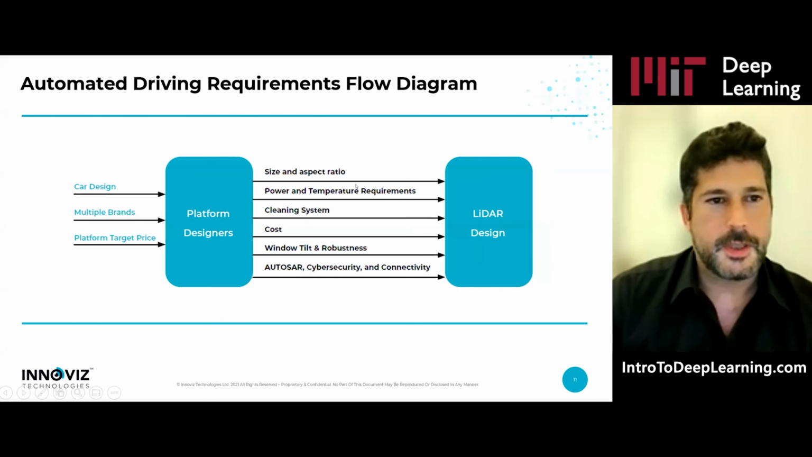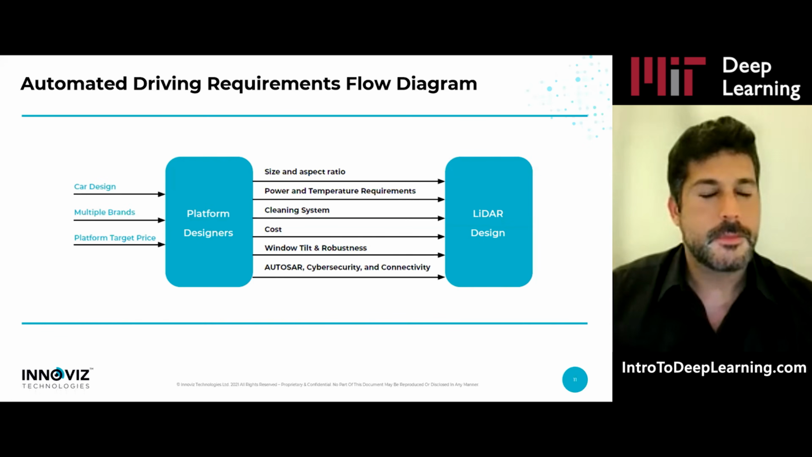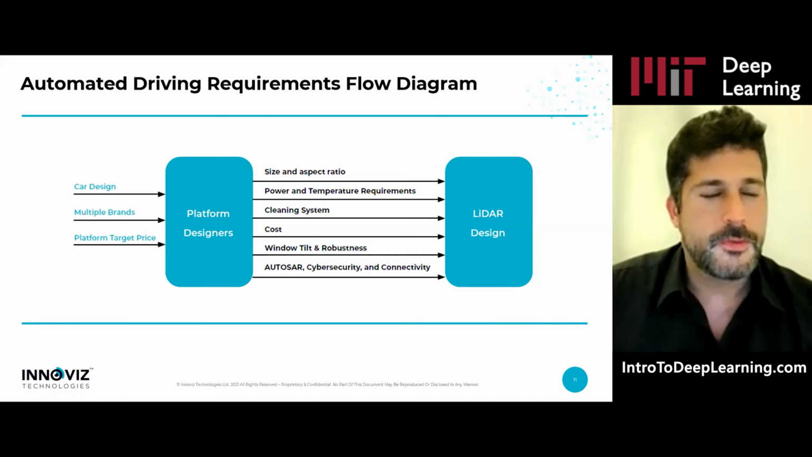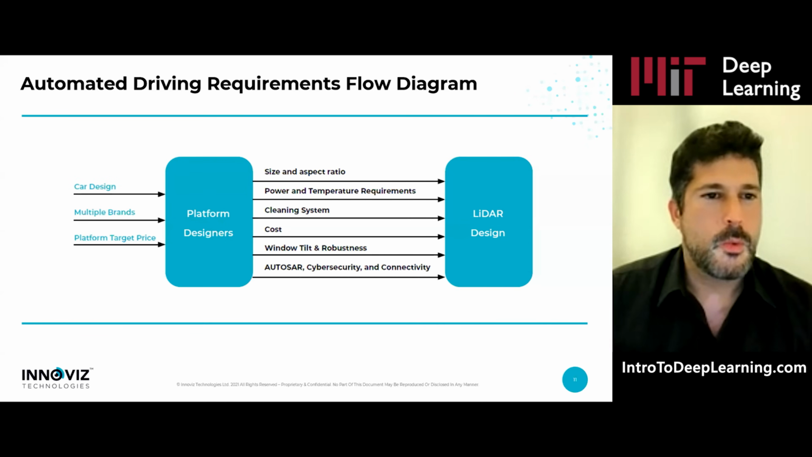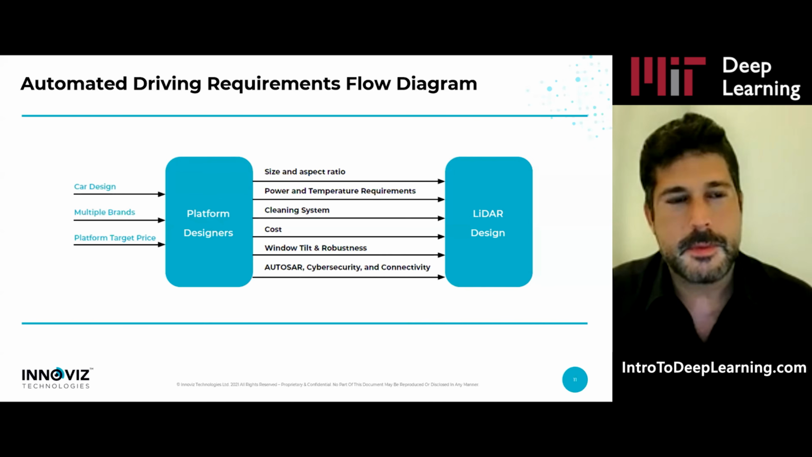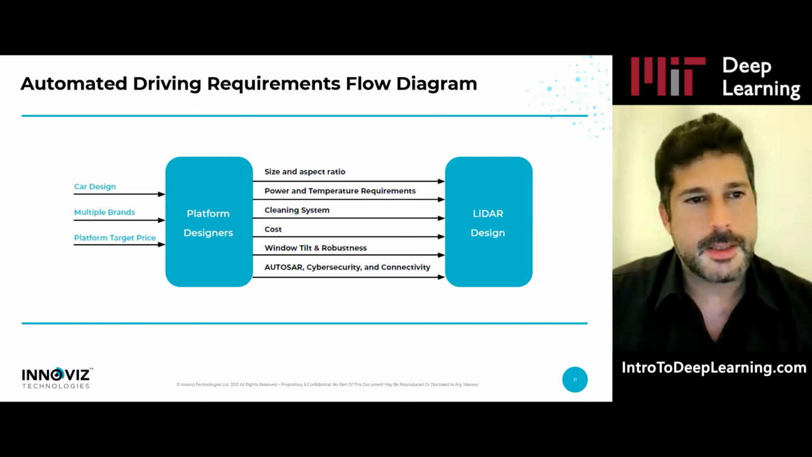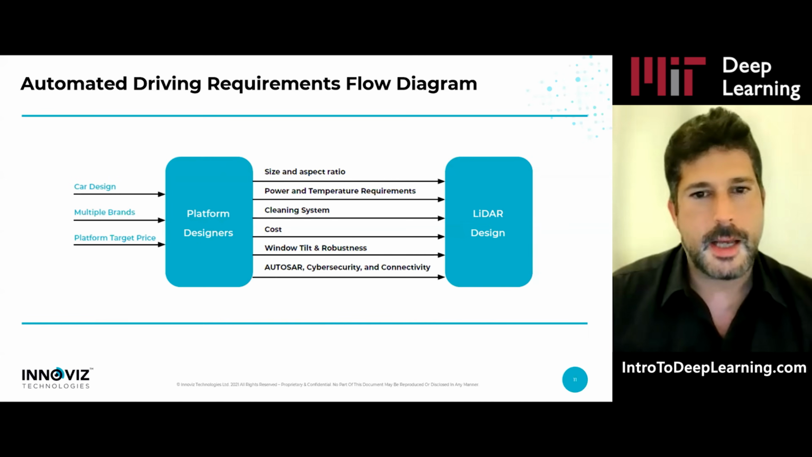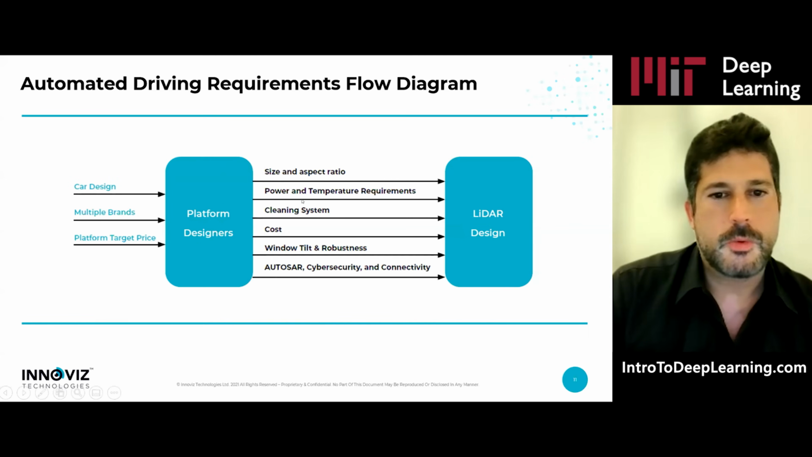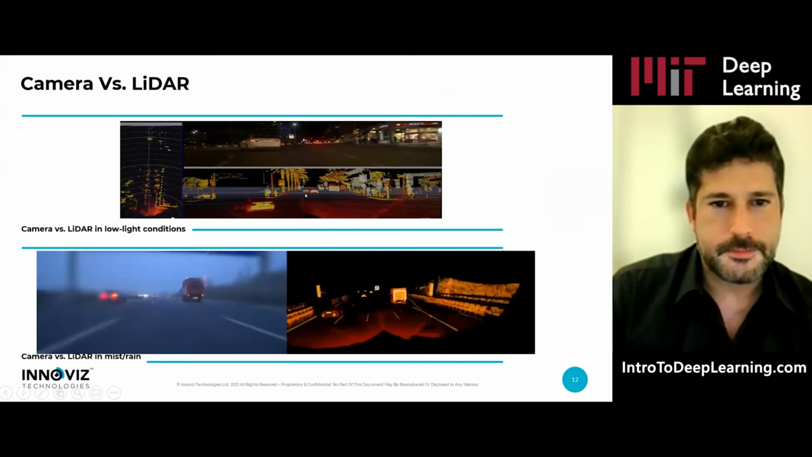Of course, on top of it, there is the design of the vehicle, whether you want to mount it on the roof, in the grille, the window tilt, the cleaning system. There are many practical elements that require some modification for the design of the LiDAR, which we obviously need to take into account.